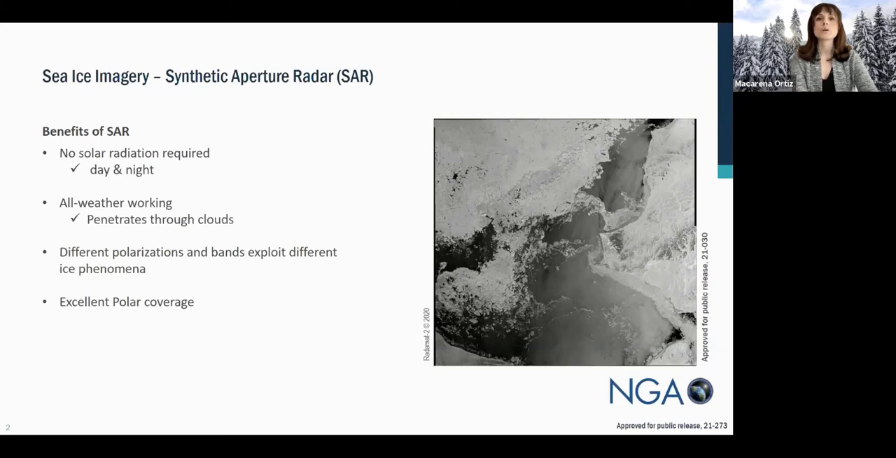So we're able to image over the Arctic and Antarctic during winter months where there is no or little sunlight available. We also know that the Arctic is a rather cloudy place, especially during the summertime. And so SAR operates at a particular wavelength where it can penetrate through the clouds.